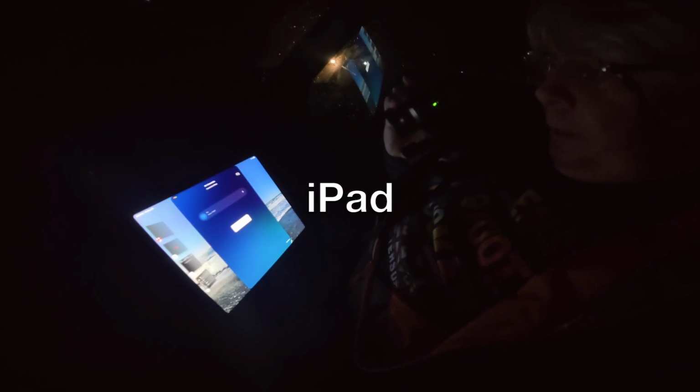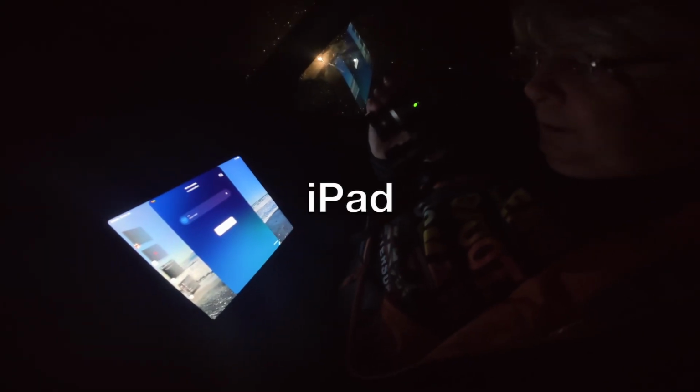All right, sorry about the low light conditions, but I just want you guys to see that I am trying to pair this, my SiOnyx, to my laptop, and that way I can record directly off the laptop.